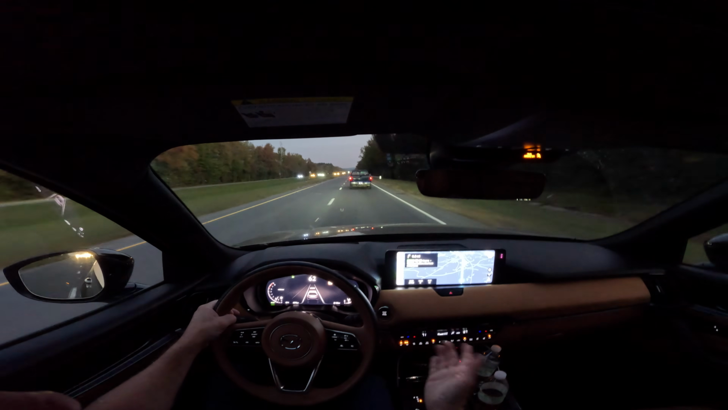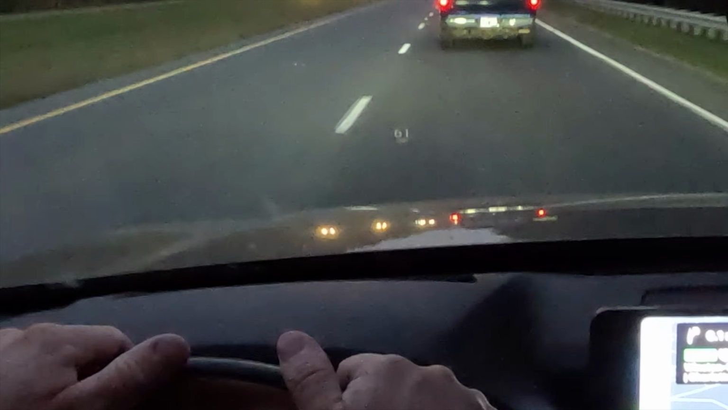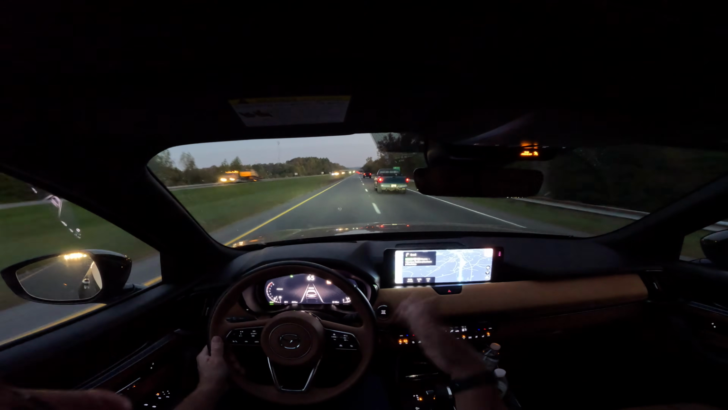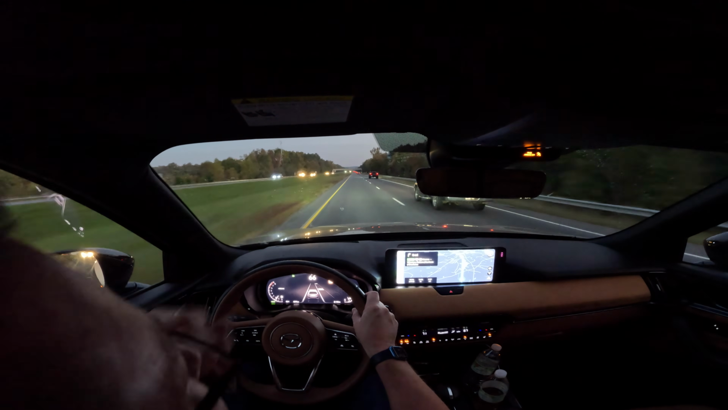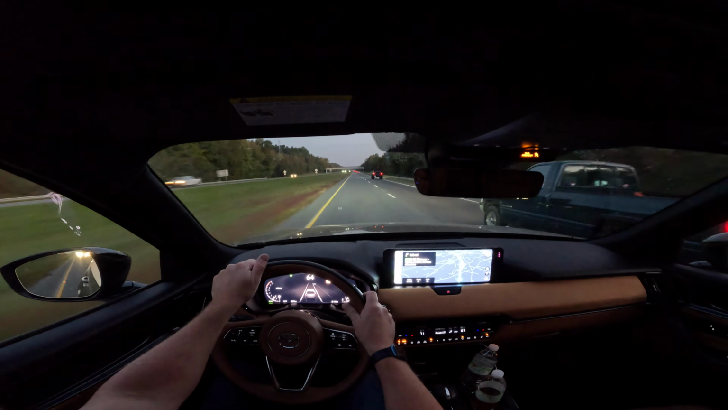It's not to annoy you, it's not to micromanage you, it's to make sure that you're looking forward like you probably should be. So that's a really good safety feature, and I've seen it a few times over the last week where I'm looking off to the side and it tells me, hey, stay focused. And I do appreciate Mazda's effort to keep us all safe.